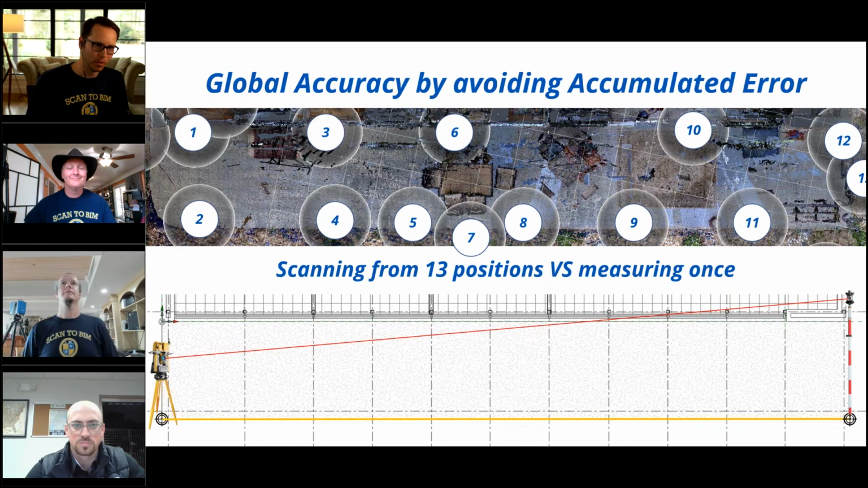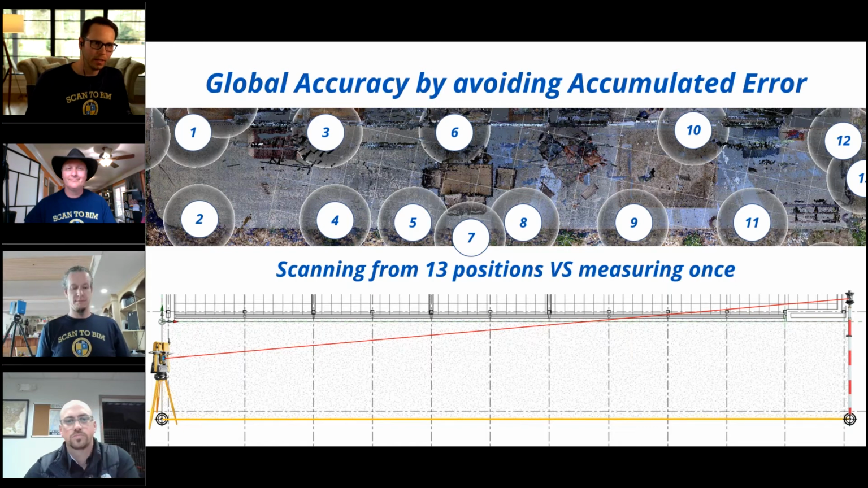Now we're doing it a little bit different, where we just freeze each bundle, each group, or each registration, and then we tie those registrations to control. If the errors are within the tolerance that we're setting, then we're good, right? We're gonna see, let's say we have 10 control points.